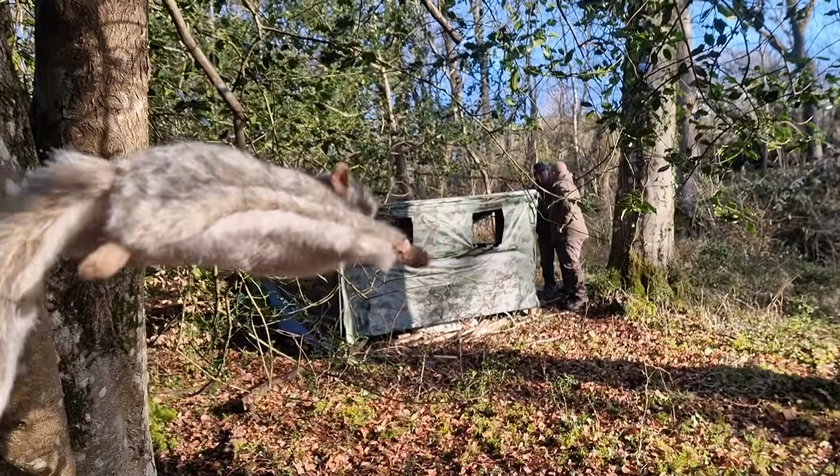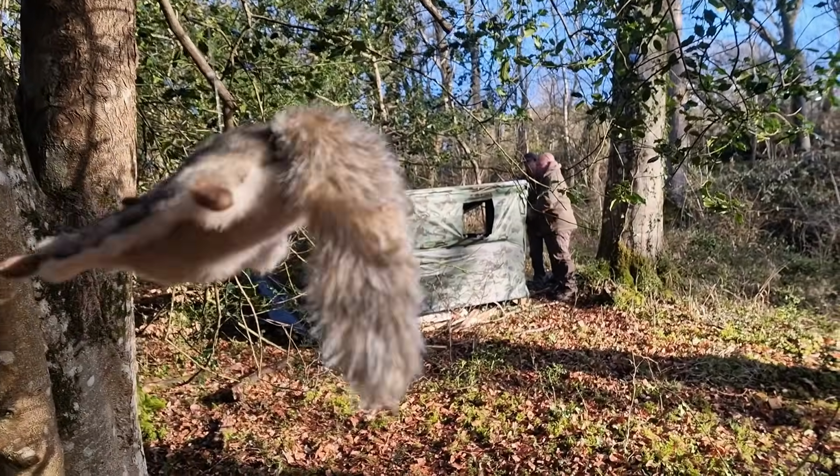Well, that's next year's April Fool sorted. The wild chickens of Somerset. Thanks, Jaff, Dean, and my dad, who enjoyed that immensely.